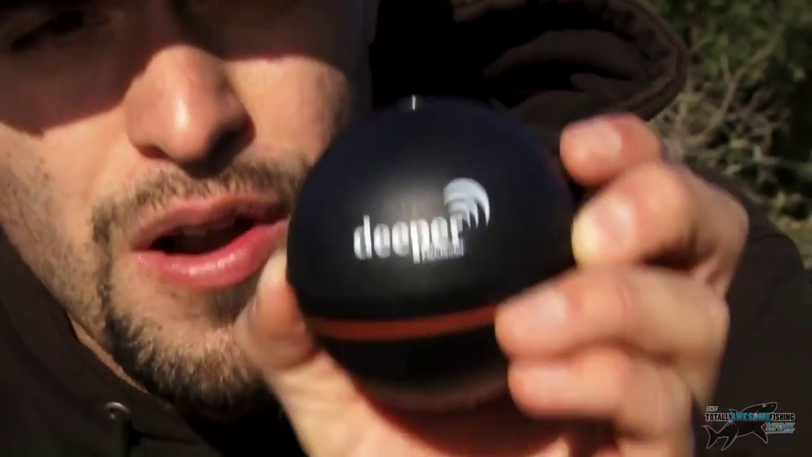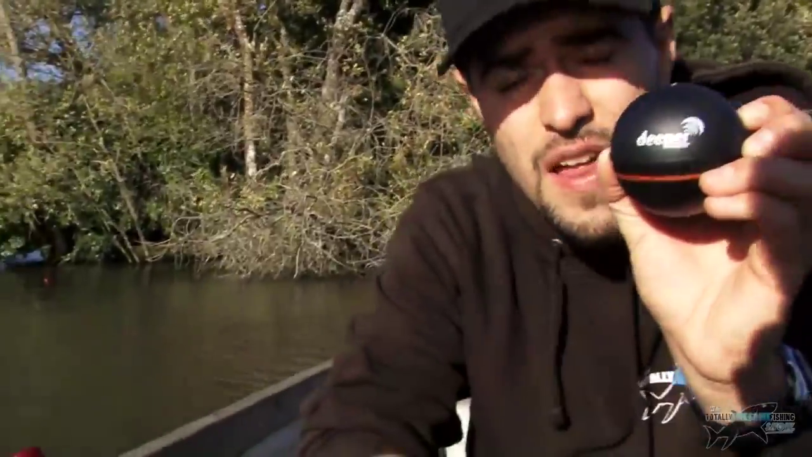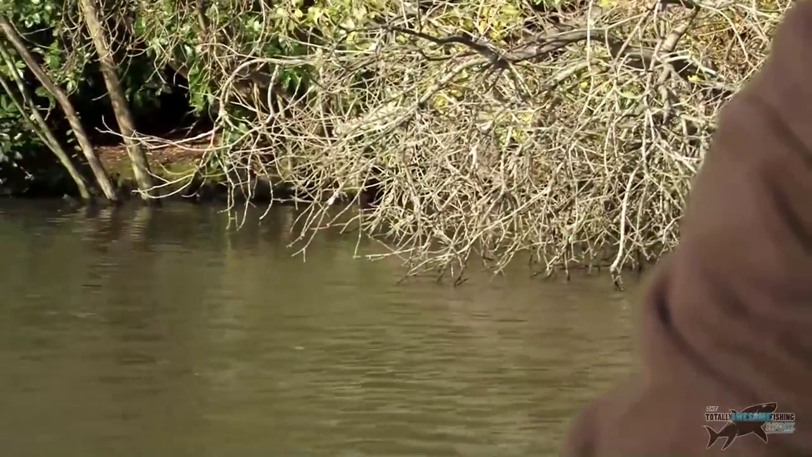They're my main priority. So I'm going to cast this out and get an idea of the depth over by those trees behind me. And that way I can cast my sprat out there with the float and just see if there's any predators lurking around. So let's give it a go.